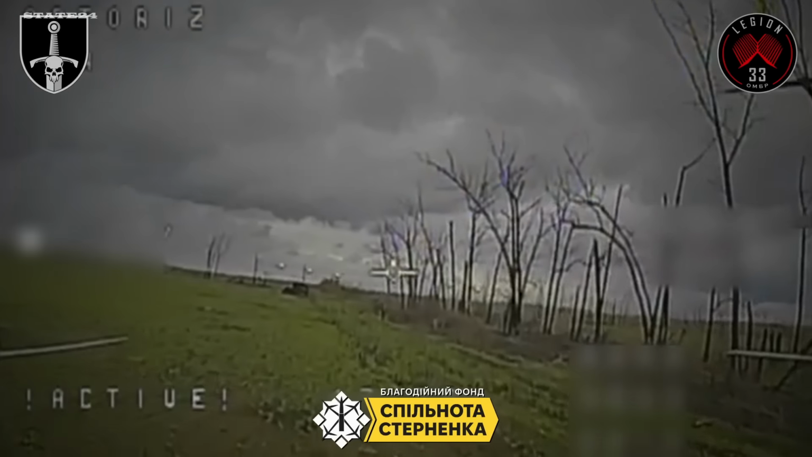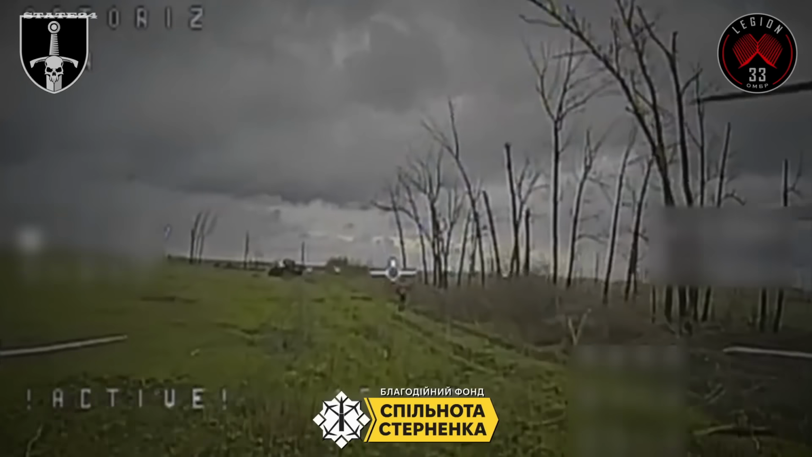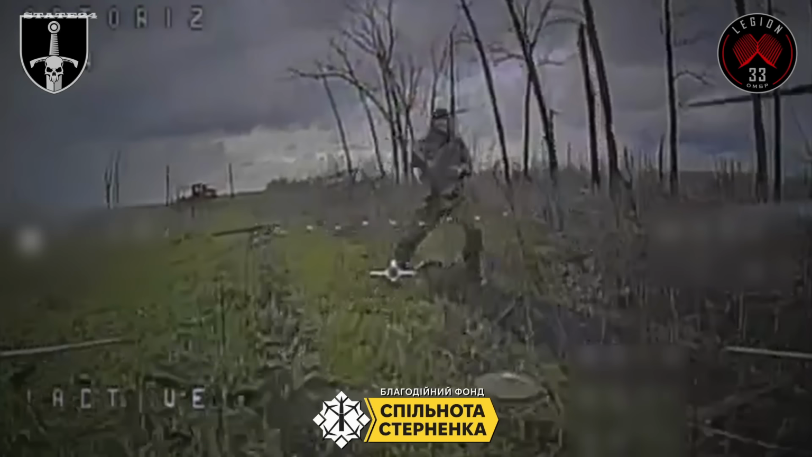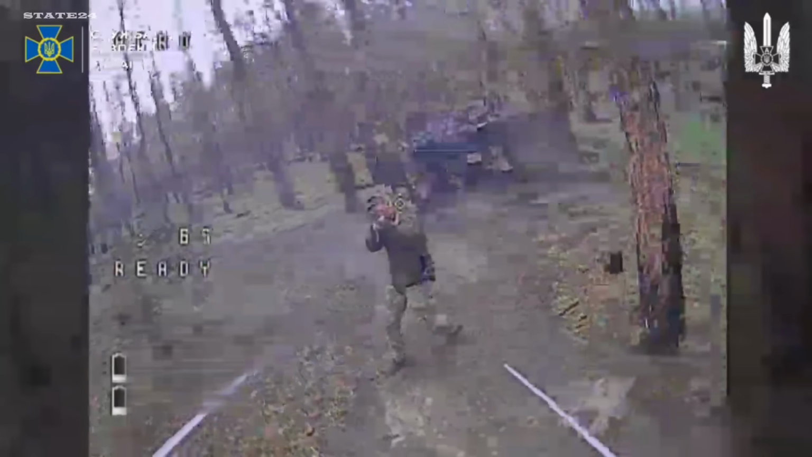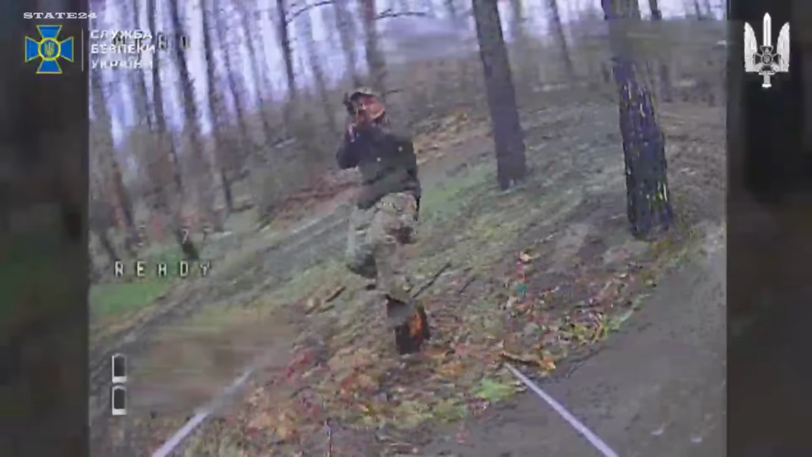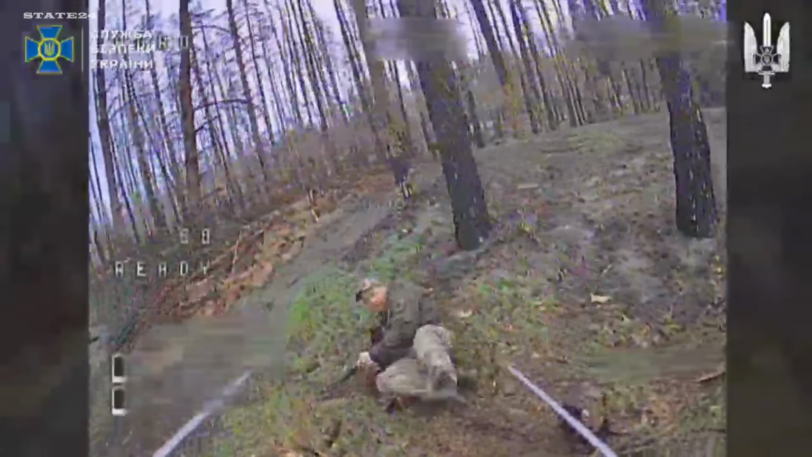This footage shows one of the most desperate moments on the front line. The targeted soldier was in such a helpless situation that he tried to stop the approaching drone with a tree branch, but it was never enough to stop the attack. This Russian soldier became the target of a drone and repeatedly fired his weapon at it, but he failed to hit the drone, and after tripping and falling to the ground, he became an easy target.